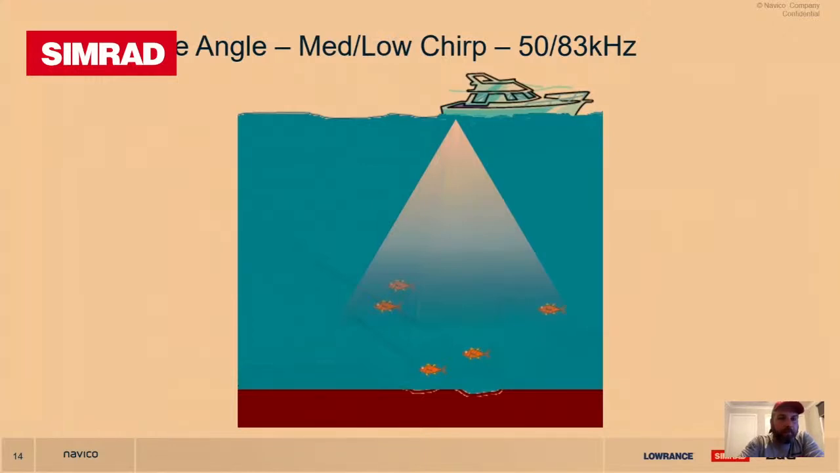If you have a flat bottom, you will pick up a lot of fish. You'll mark those arches and those boomerangs a lot more solid and a lot more easier. So your fish finding ability increases, but there is a but. When we are dealing with a flat surface, go on to the next screen.